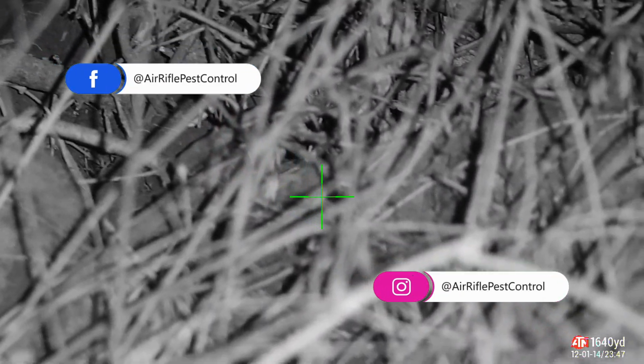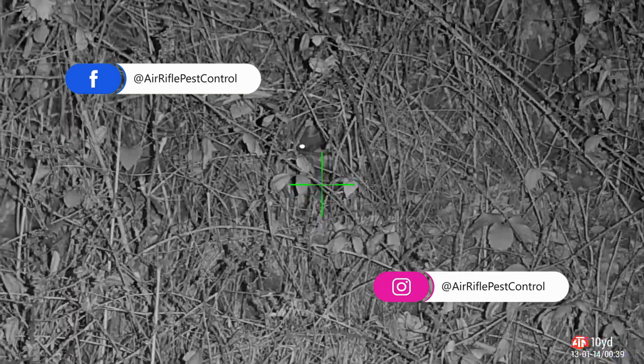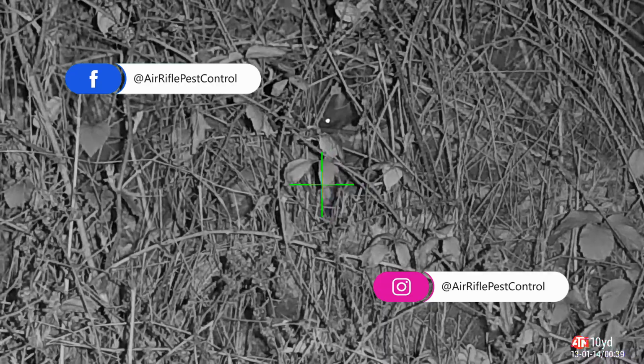Just at the base of the tree now where they're nesting, shot him with a high body shot. I try to go for headshots, as you know, but when the farmer just wants them cleaned up, high body shots, headshots, any shot that's going to kill them. If you look at the range there, 1,640 yards, he was not that far away. It's because he was so close, I think about 4 yards, the rangefinder couldn't get a ping on him, couldn't get the distance. And unfortunately he was probably a little bit too close and he saw me and did a runner.